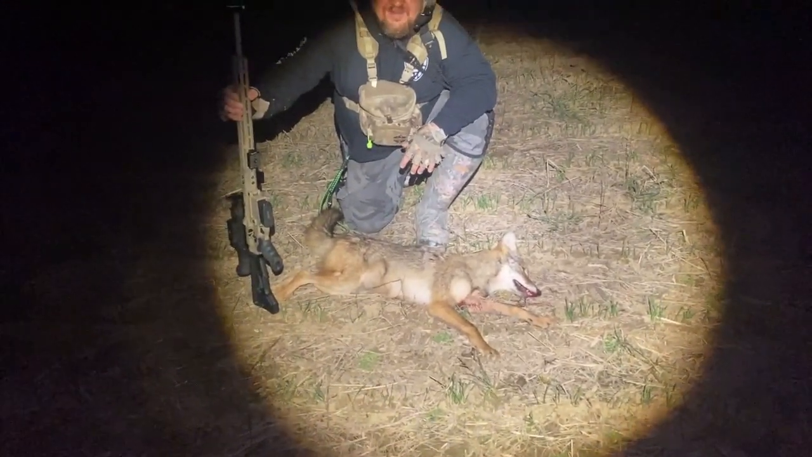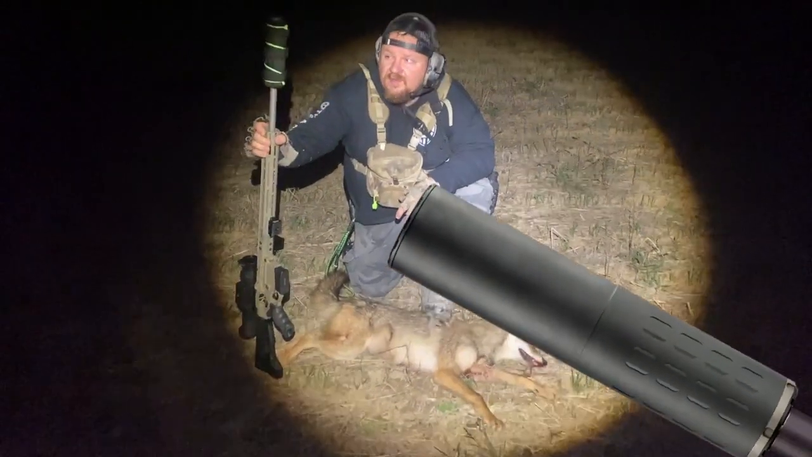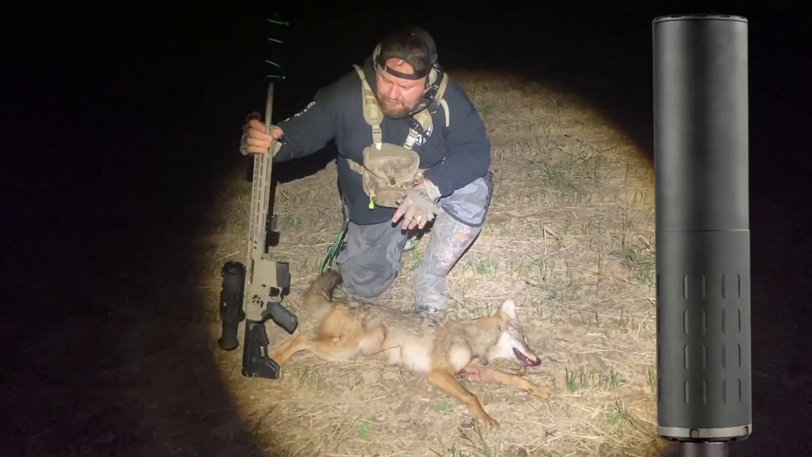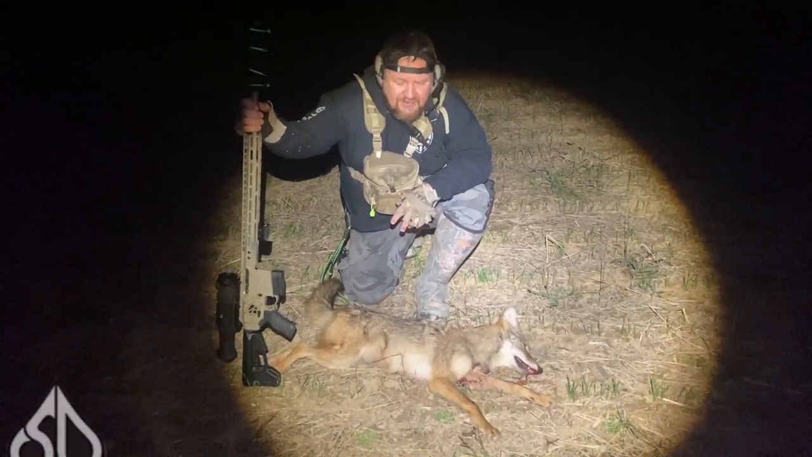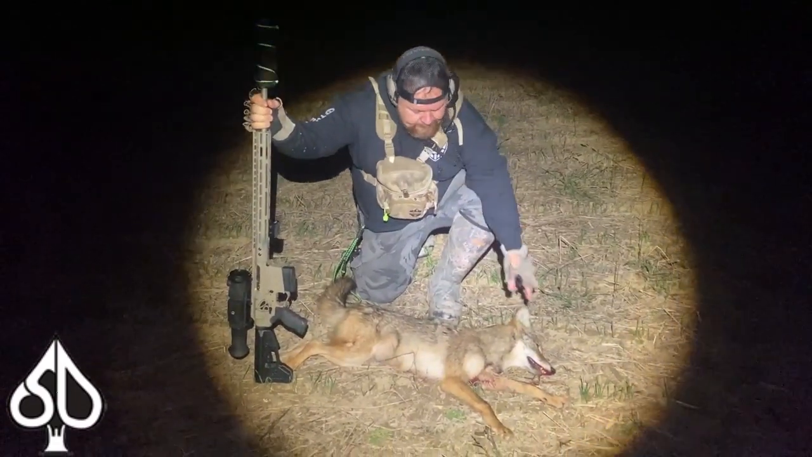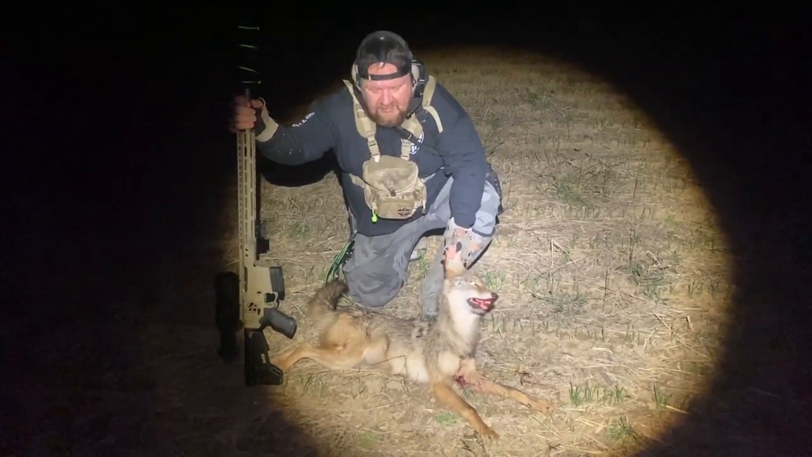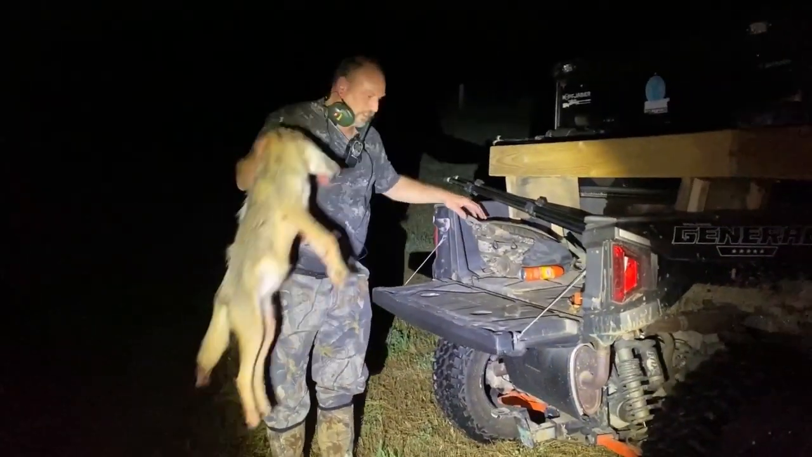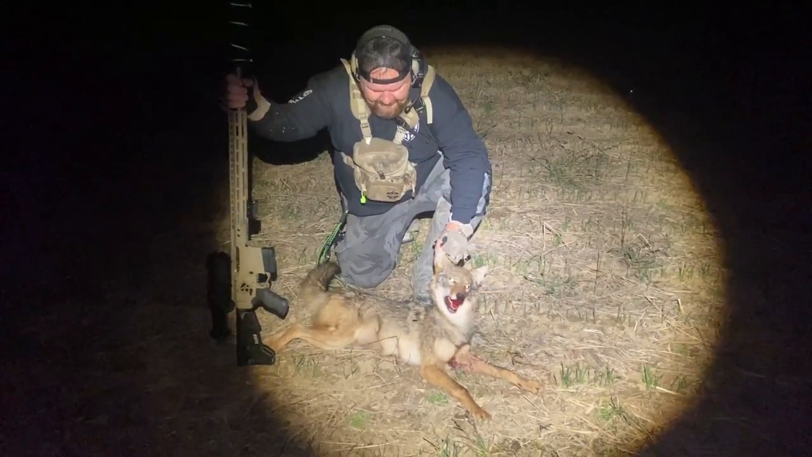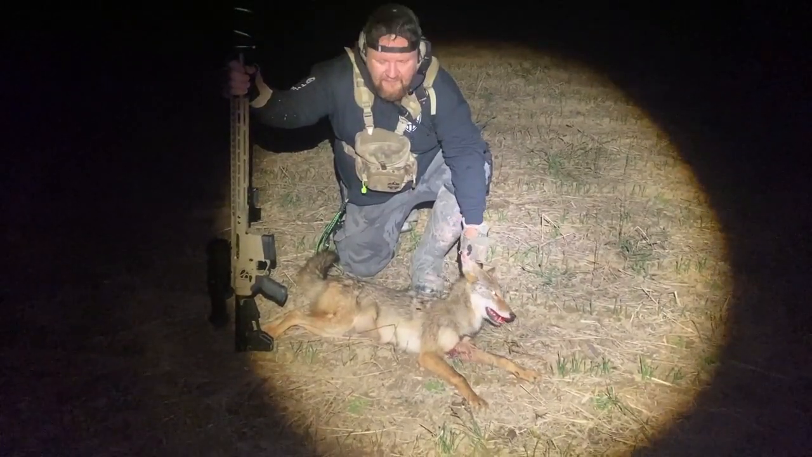Dead coyote. That's right. First suppressor kill. Got the silencer co-hybrid on the 22-250. Specialized dynamics. I'm still a little bit jacked up. What's it been, 30 minutes now? Yeah. Female. I think that's a little bit bigger than the one that you got the other day. It is. So that might be, I don't know, it's borderline this year, might be last year's coyote.